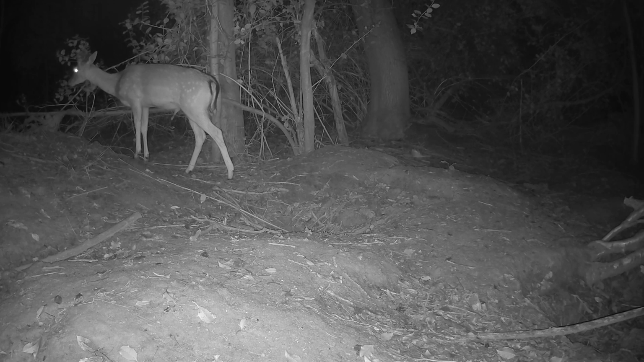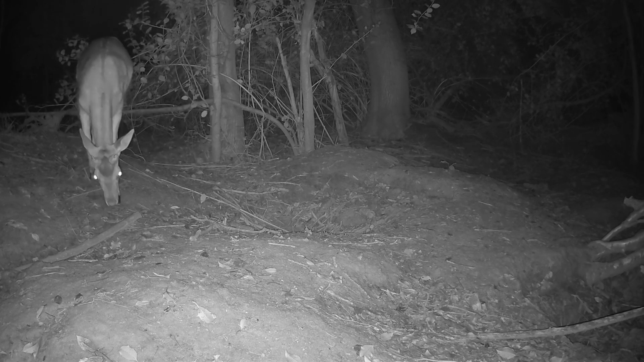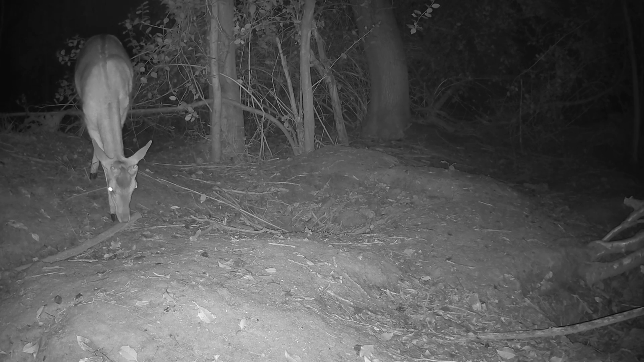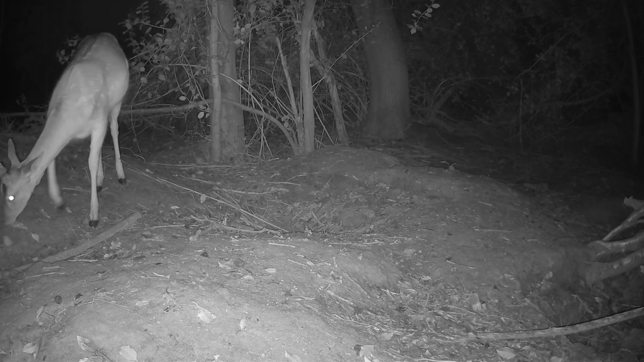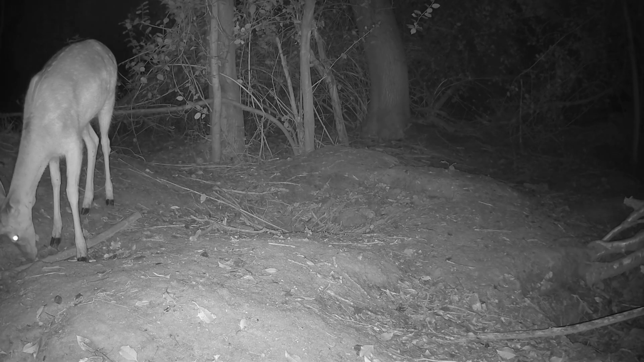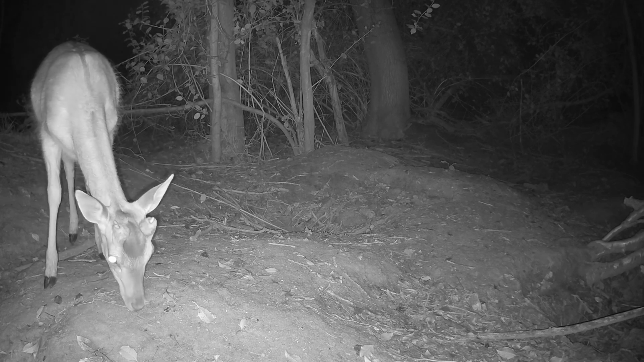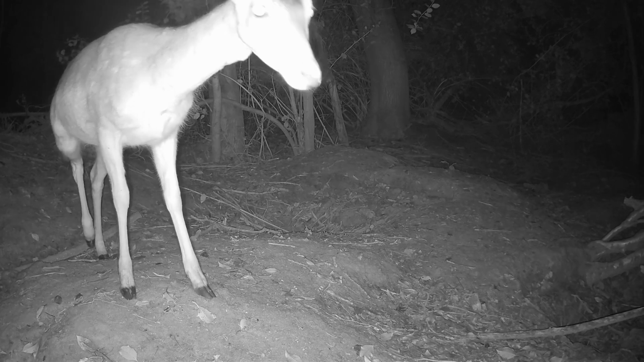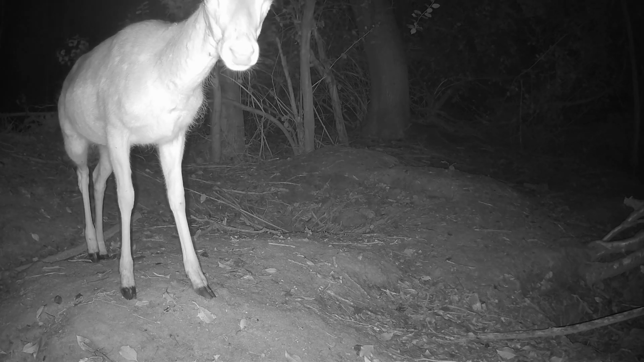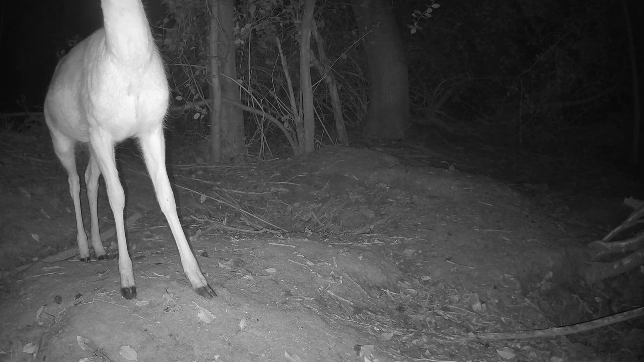It's quite nice to see this fallow deer buck. The antlers are certainly not very well developed, so whether that's down to diet. But he came right up.